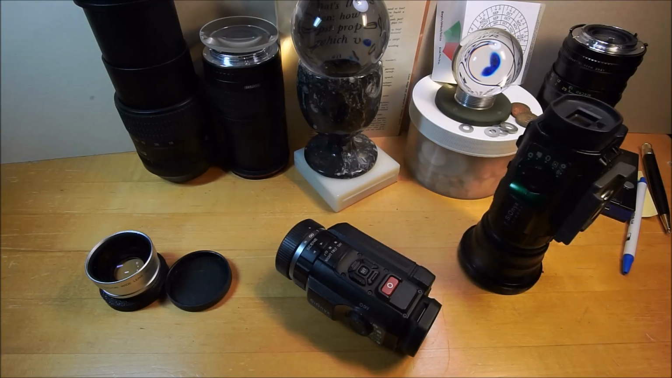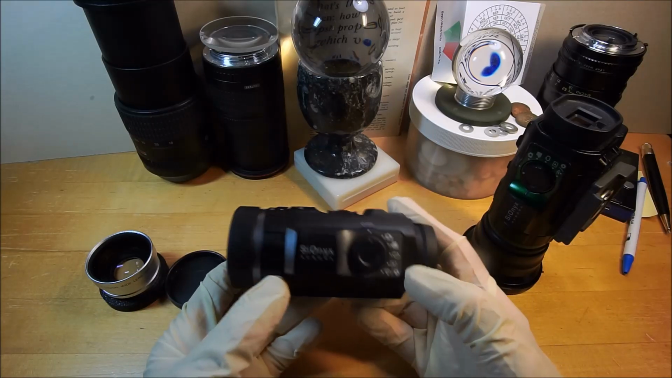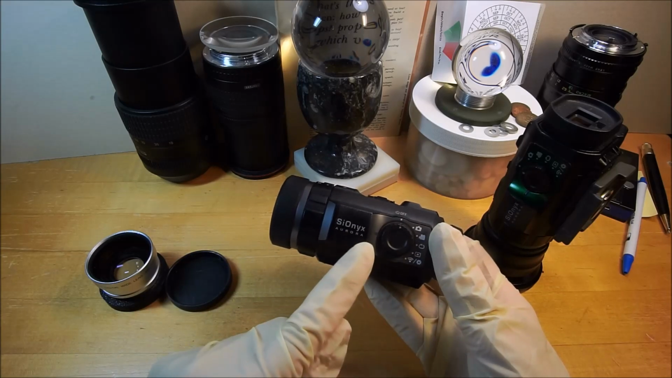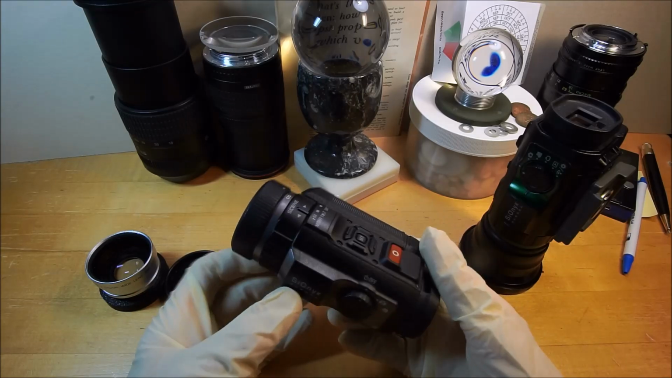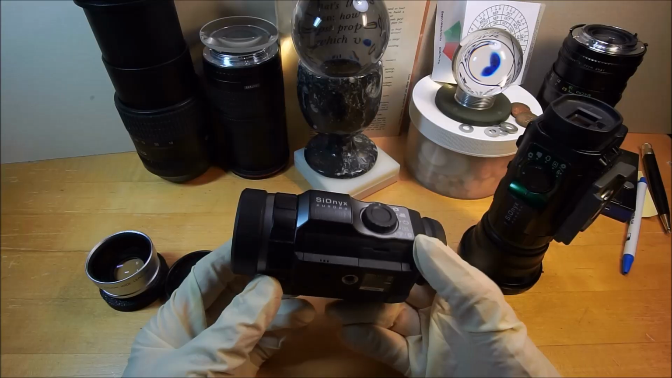But I'm also into L3, which is low light level videography and photography. In regards to that, I bought the SIOnyx Aurora, which is a low light level video and movie and still taking device.